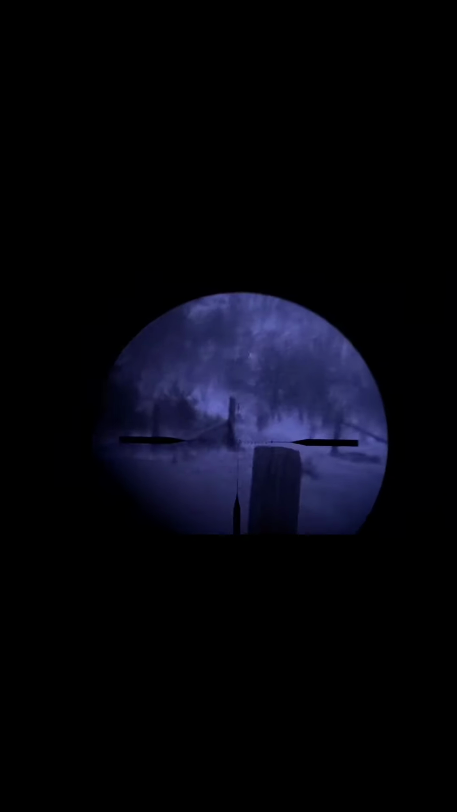These deer out here. Silhouetted deer. These are roughly 150 yards away. Bring it back out. See nothing on this hilltop. There's some rocks, inanimate objects. Zoom in on this fence. Back out.